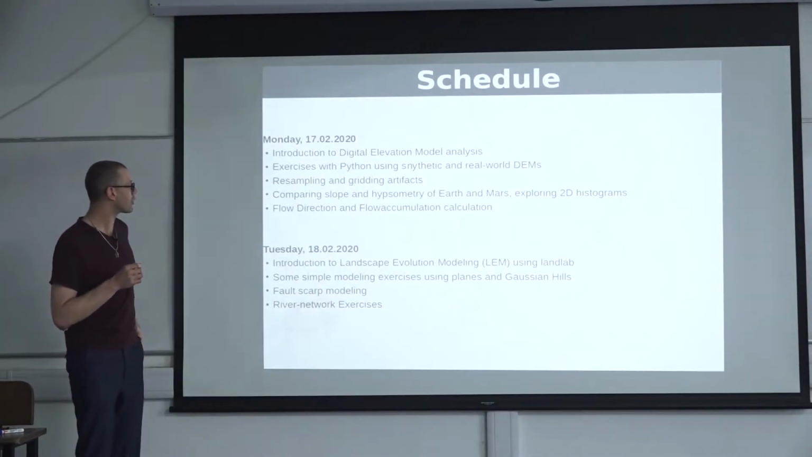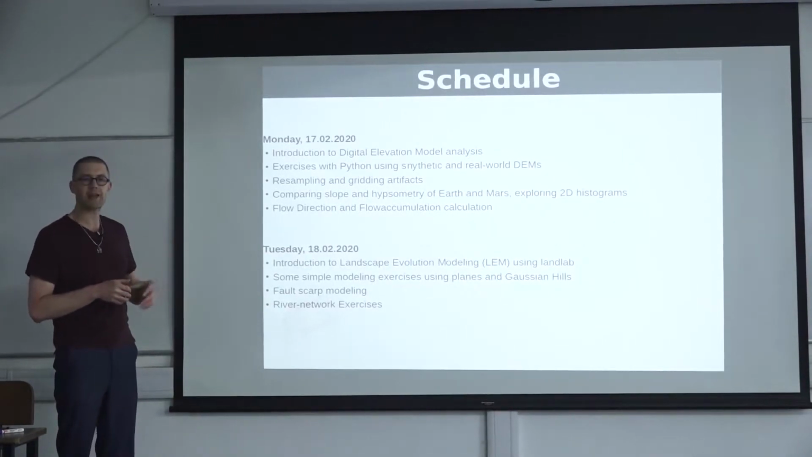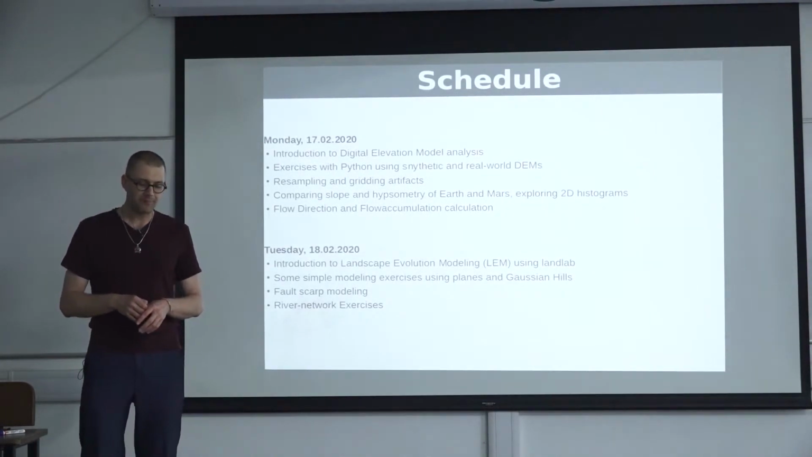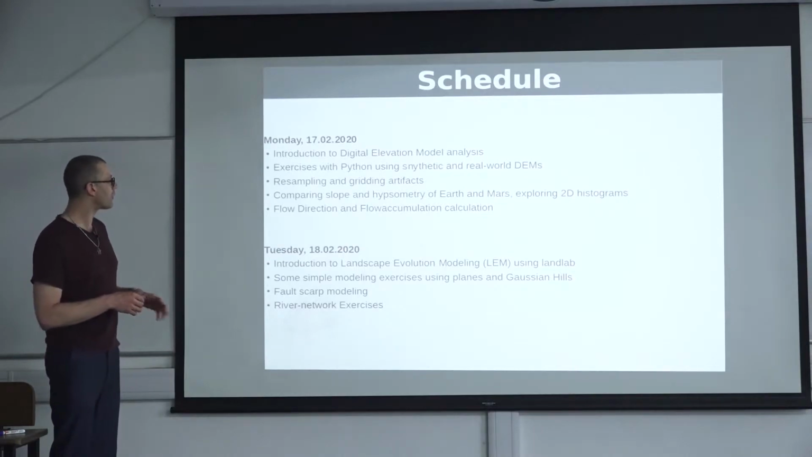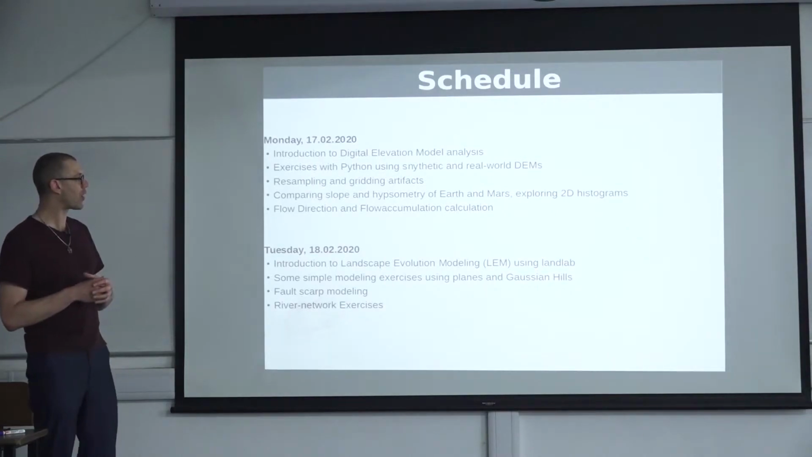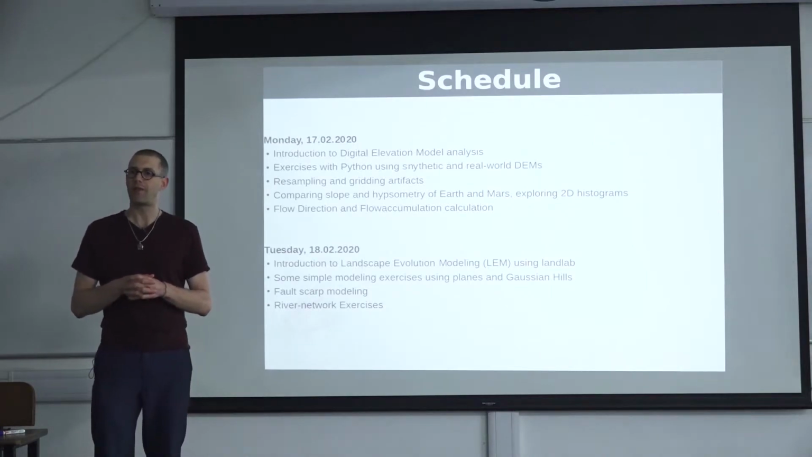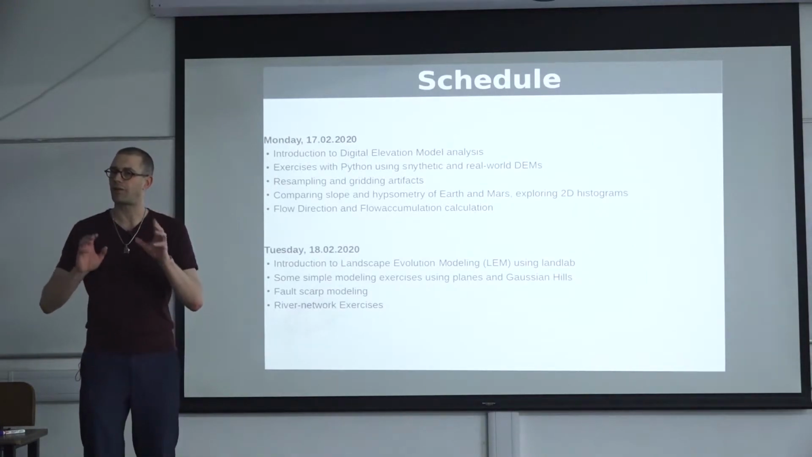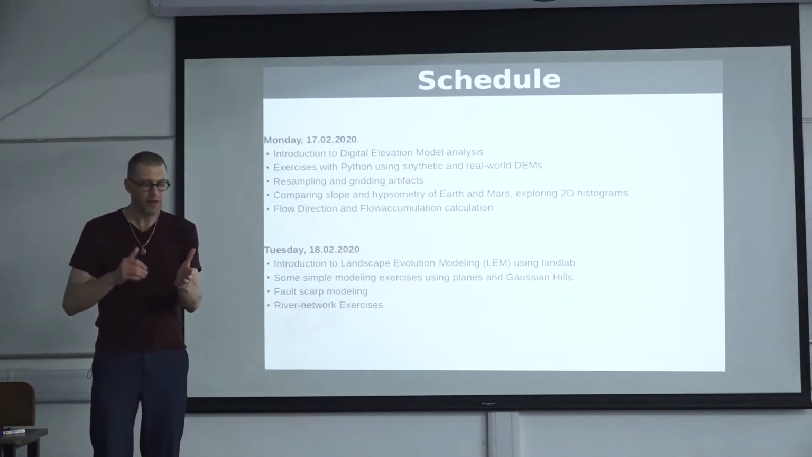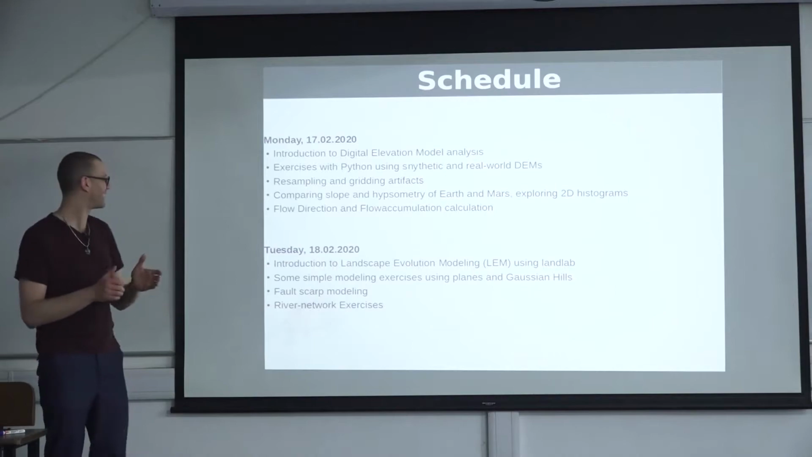Tomorrow is dedicated to landscape evolution modeling, so-called LEMs, and I will be using LandLab to do that. I am not the programmer of LandLab, but I've been using it in the past. We will be working with our synthetic DEMs, for example, our Gaussian hill, but also a digital elevation model from the Baspa Valley up in the Himalayas to then run a forward landscape evolution model of what happens if the rivers continue to incise. And then we will add other processes such as landsliding, and we will not get into glacial erosion. That will be too much.